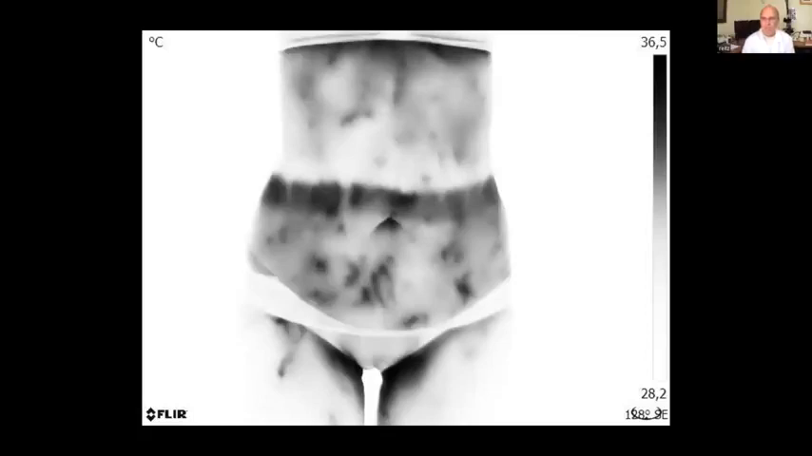When the process is so blocked, that creates pressure upwards, okay? And then the consequence is that all the veins that you have never seen start dilating as well. So if you see the veins dilating in your abdomen like that, it's because the lower limbs have been really compromised. This is phenomenal. This is the same thing.